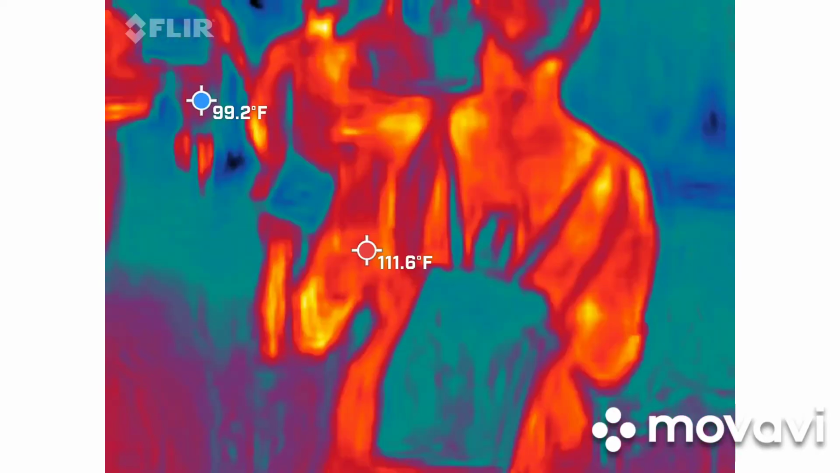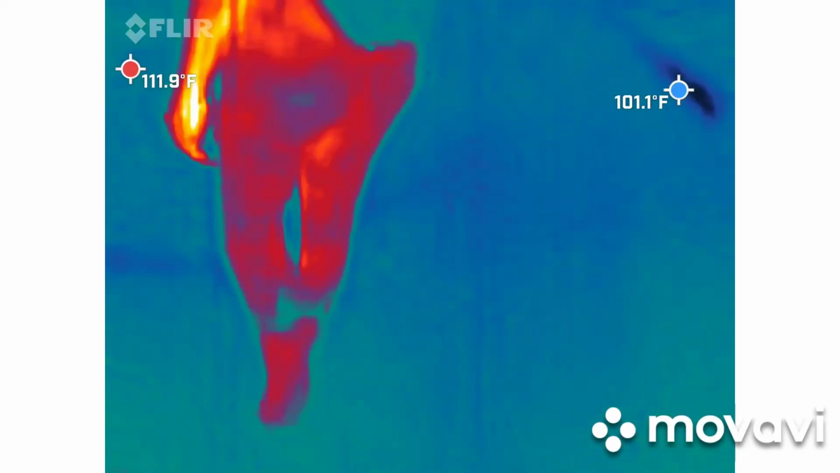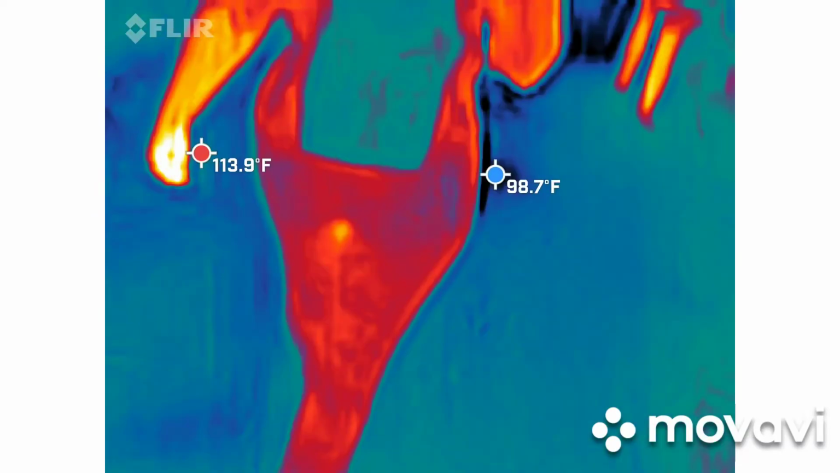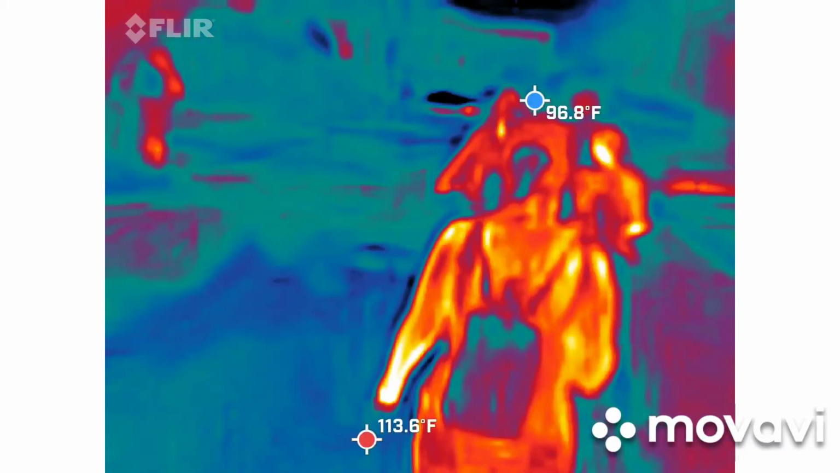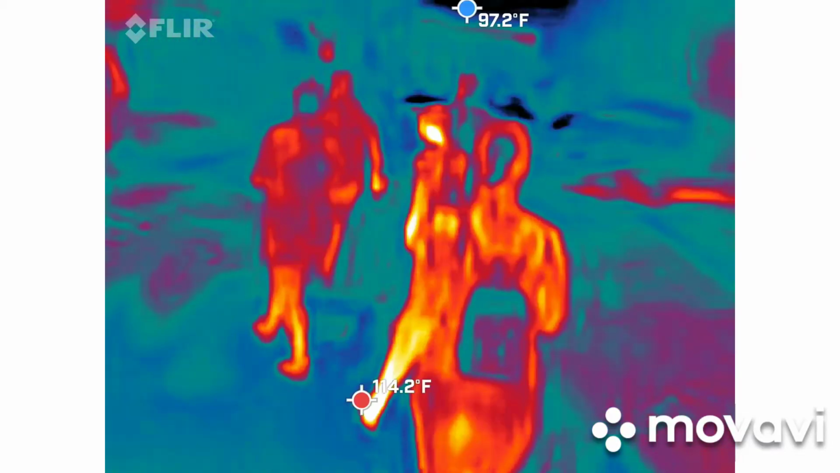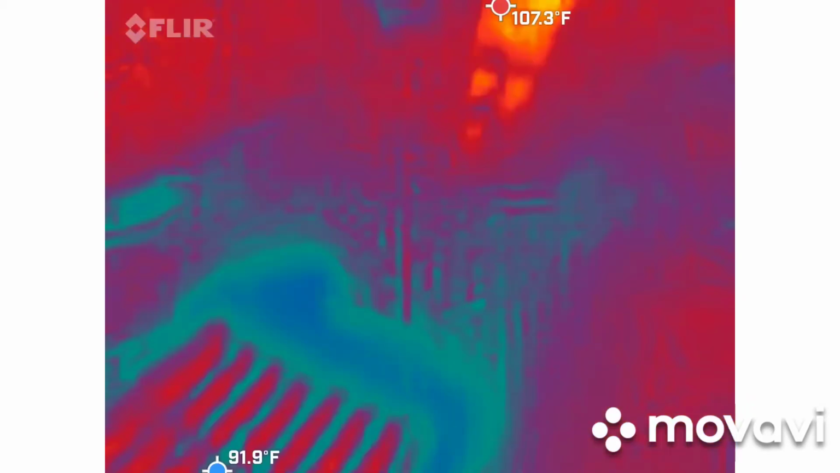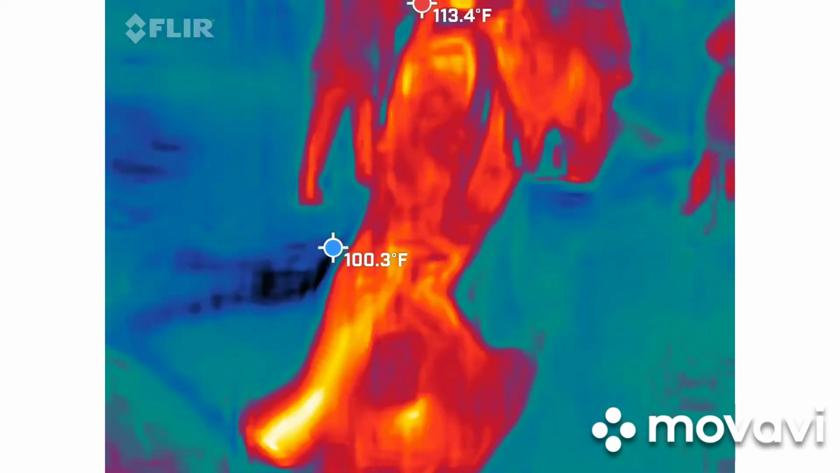Like a bad dad with them. They're like 4 lasers on one. Did you take a picture? Yeah.